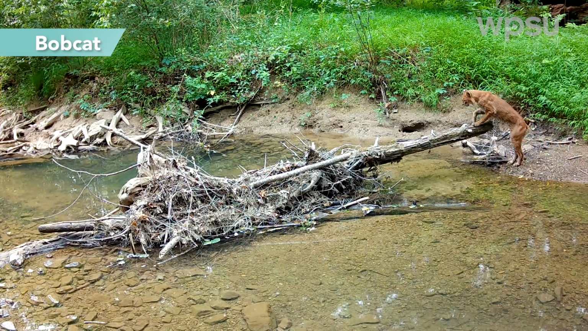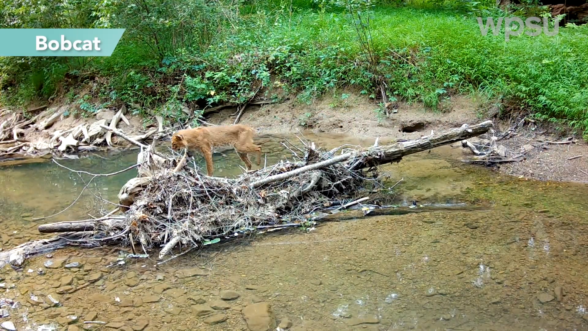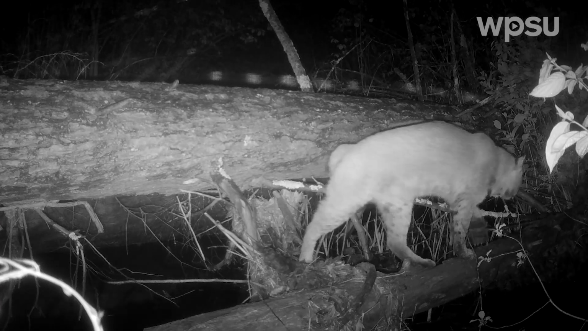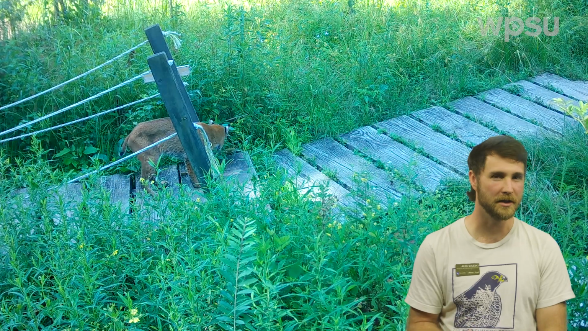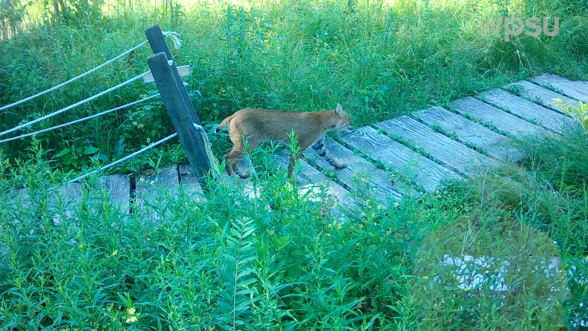It seems like this log is a pretty common crossing point, as we see our local bobcat showing off its own balance and agility in the early morning. We had some pretty exciting sounds captured on our trail camera this summer as well, which seemed to confirm our suspicions that the bobcat we have in the area is a female. Take a listen to this clip, and you'll be able to hear her kitten just off screen calling to its mom.